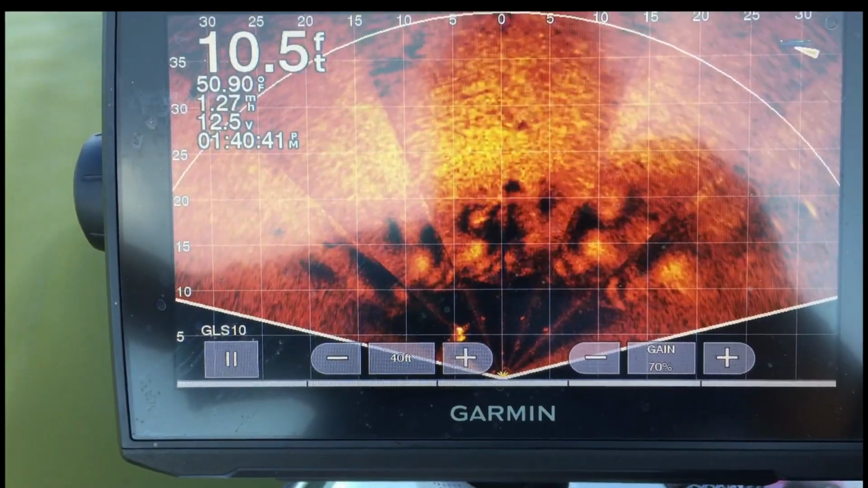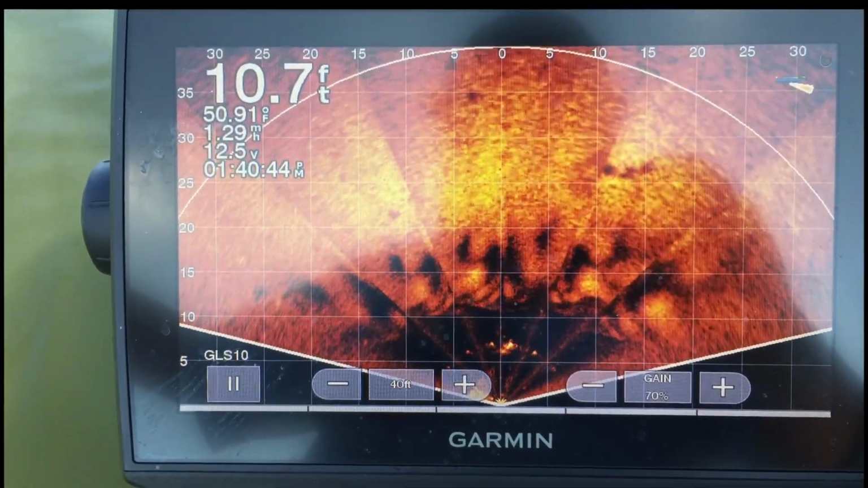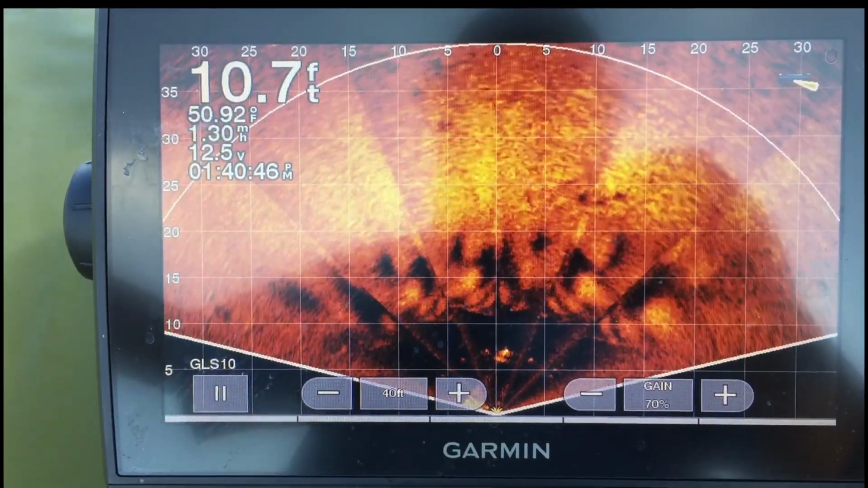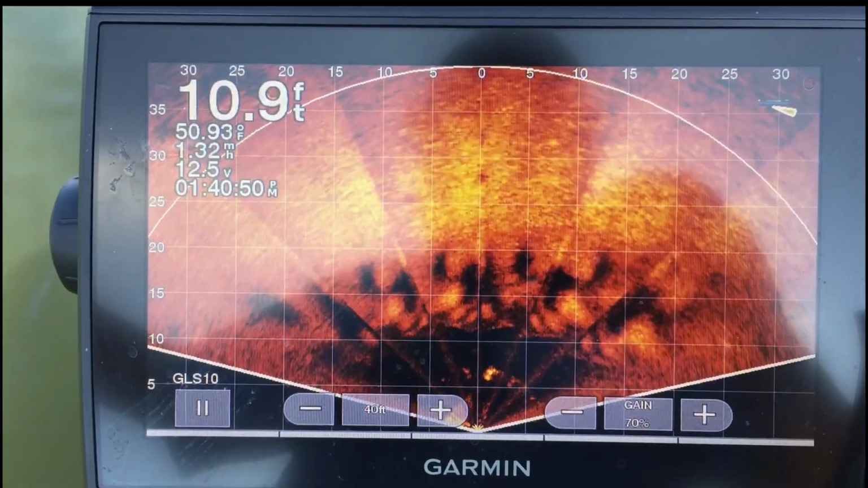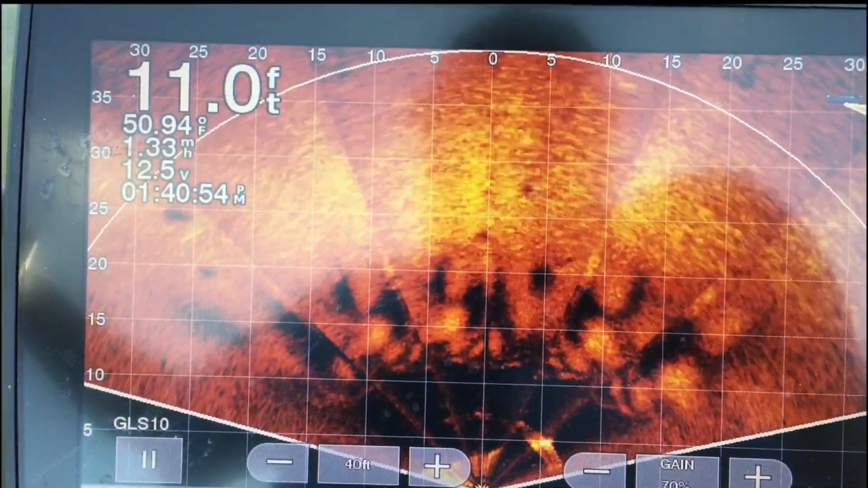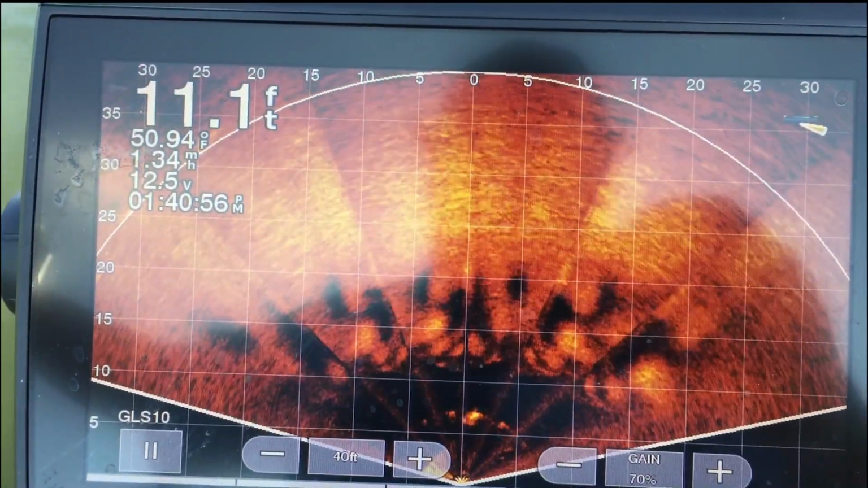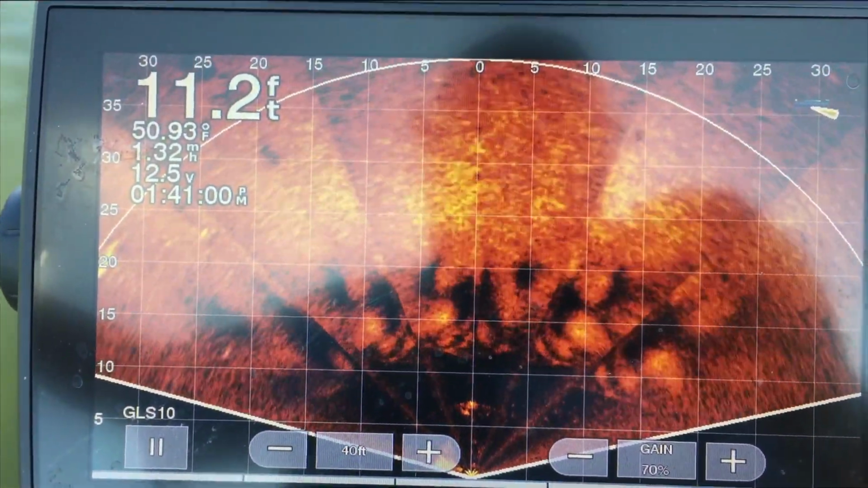Hey guys, welcome back to In It For The Limit Fishing. On today's episode, we're going to be looking at the perspective view versus the forward-facing view from the Garmin Livescope. Now, when I purchased the Livescope, this was one of the first things I was curious about because of the potential of the perspective mode to cover so much more water. It's essentially a live 360.